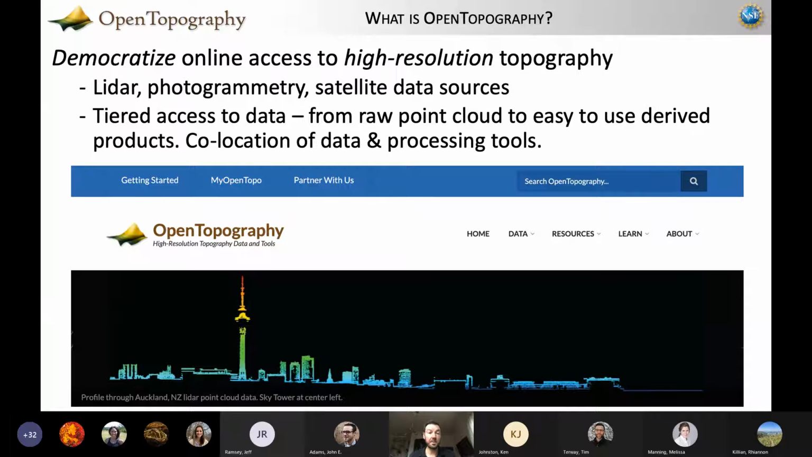In the very beginning, this was typically airborne LiDAR. Although, as many of you are aware, the technologies have evolved such that we can now produce really great topography from photogrammetric techniques, both from aerial imagery and from space-based platforms. And then there's a whole bunch of satellite data sources for topographic data, whether that's a laser altimeter like ICESat-2 or some of the more traditional data sets that have been around for a while. They're not particularly high resolution, but things like the Shuttle Radar Topography Mission, which is a 30-meter best available product. And so OpenTopography is really focused on all those types of data.